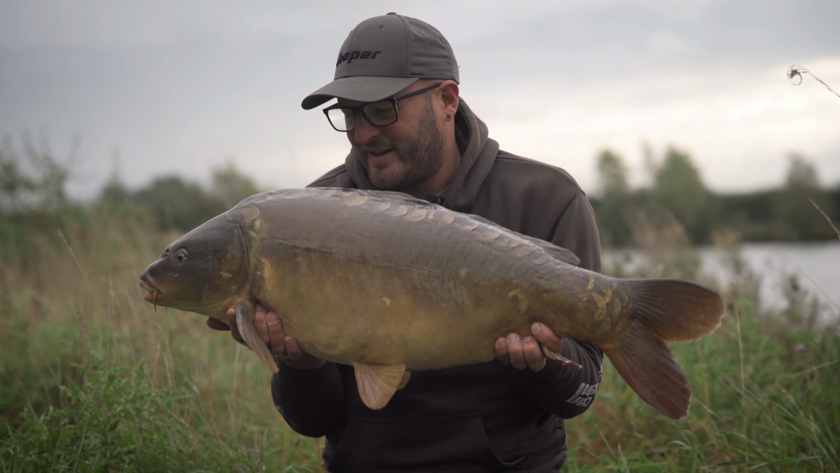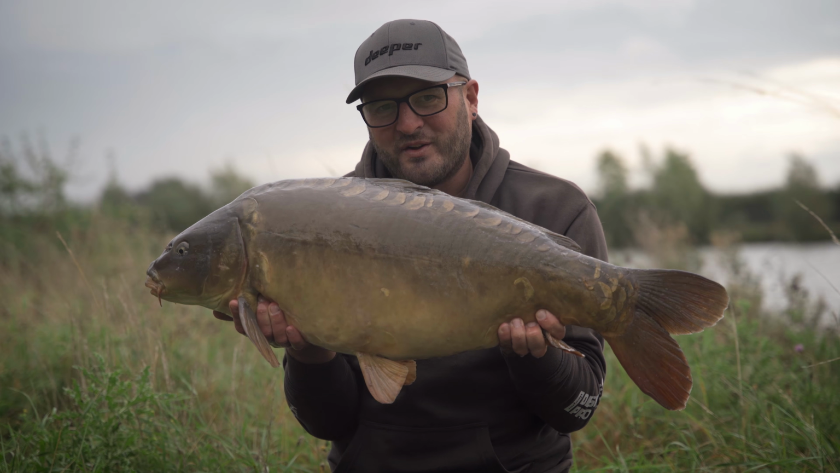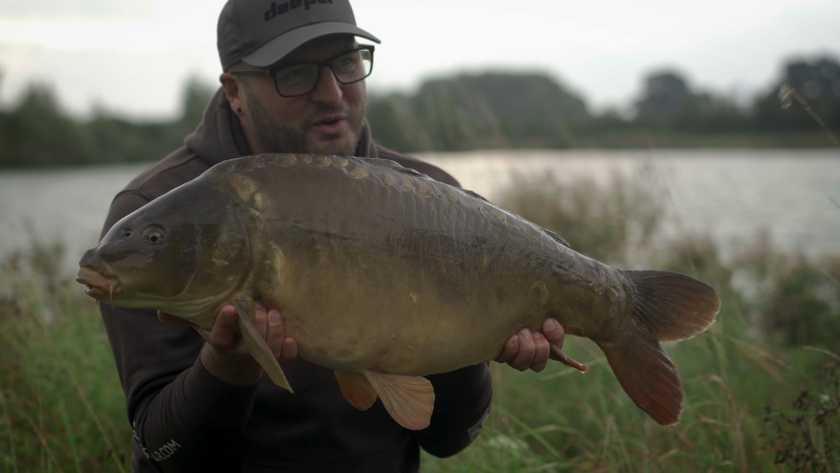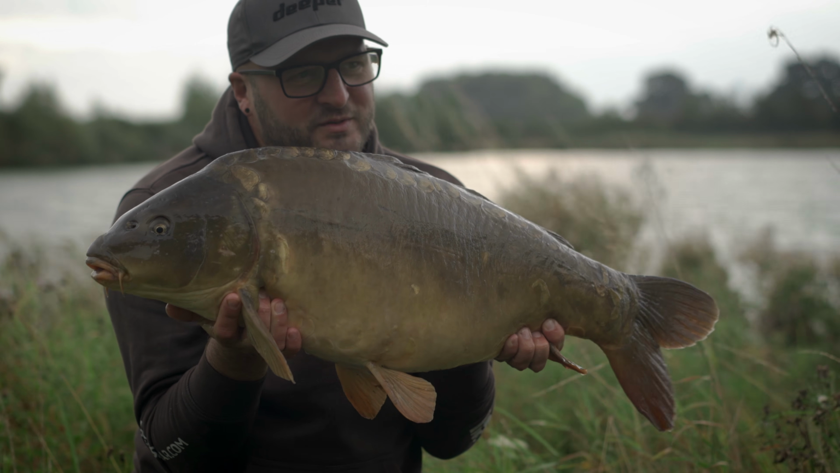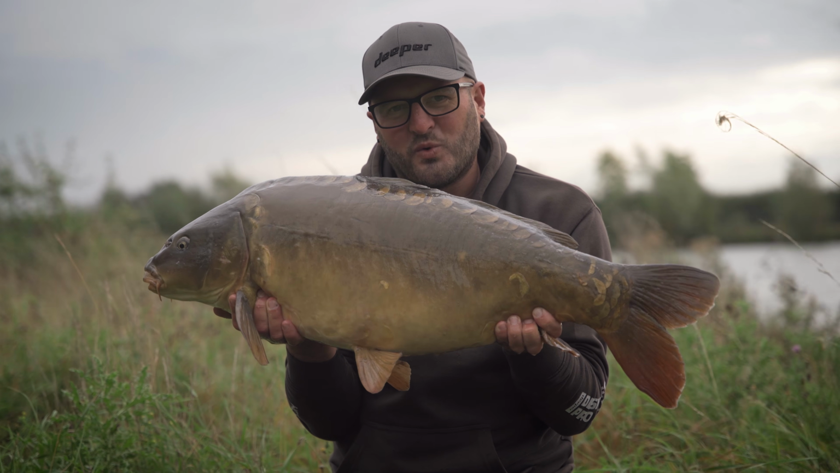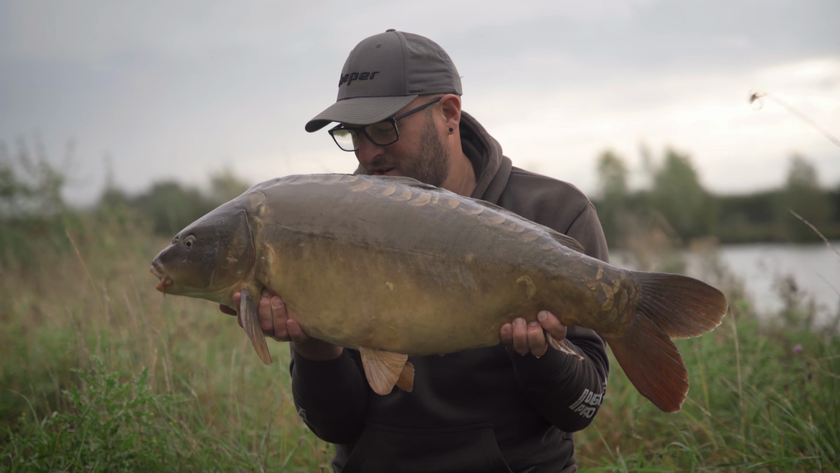Well then, there we go. A frantic one or two first light bites. Yeah, this one's just gone over the 26 pound mark. Off the area that I found yesterday with the Deeper, the sort of depth that I wanted to fish to, and it's all come good the following morning. So well happy with that.